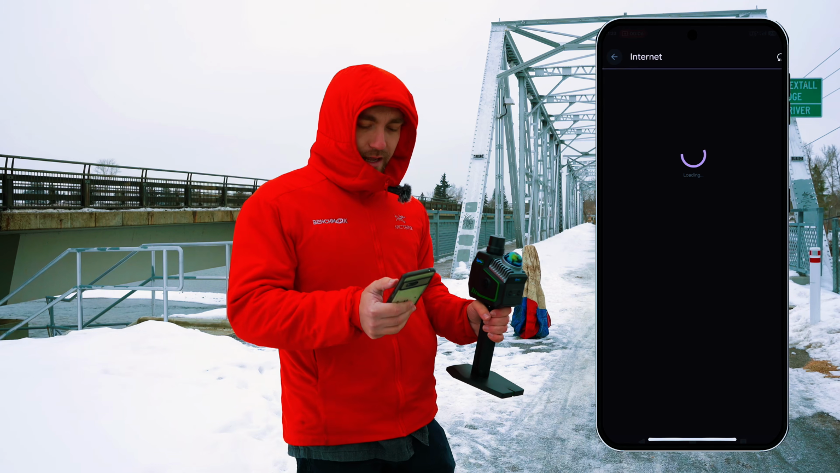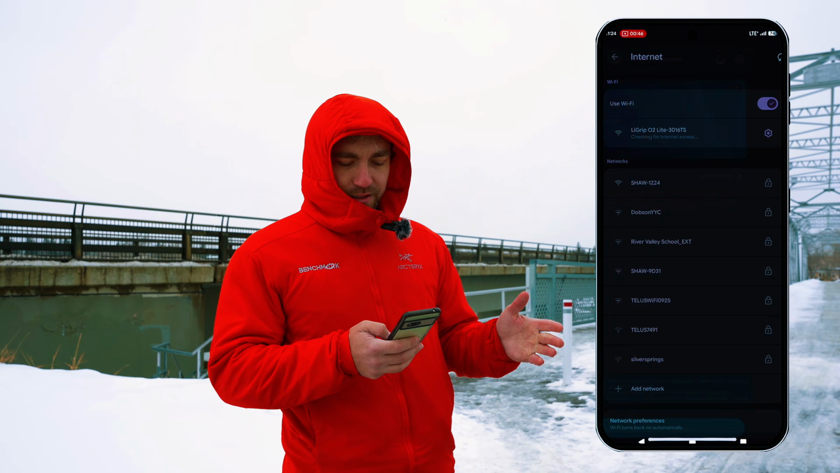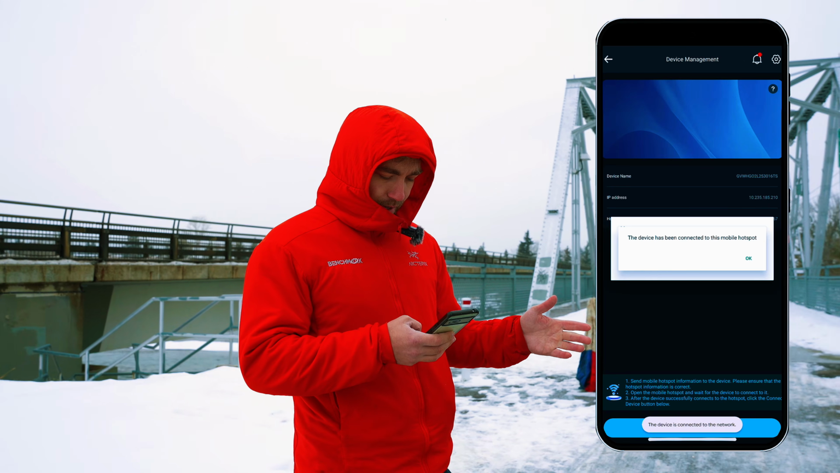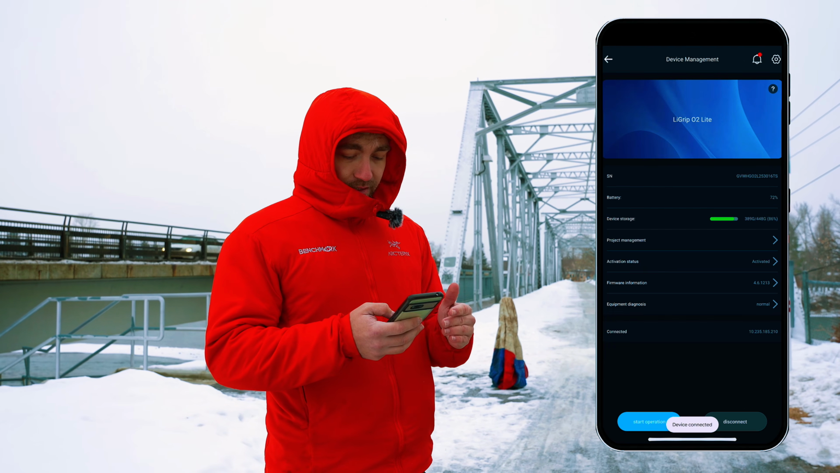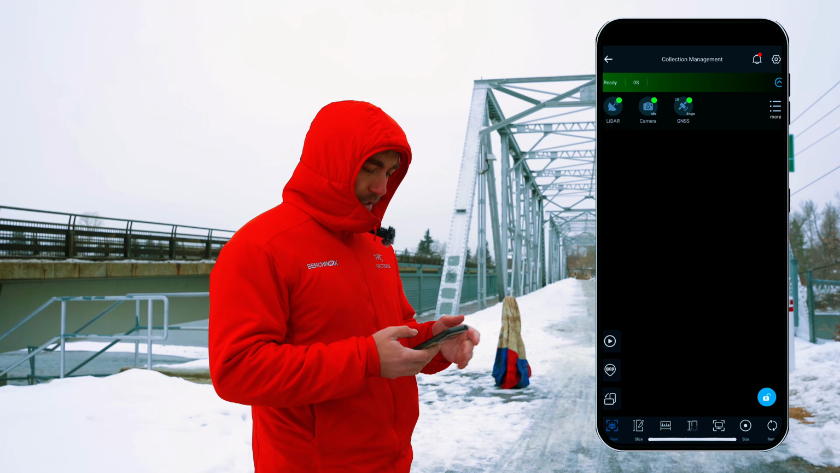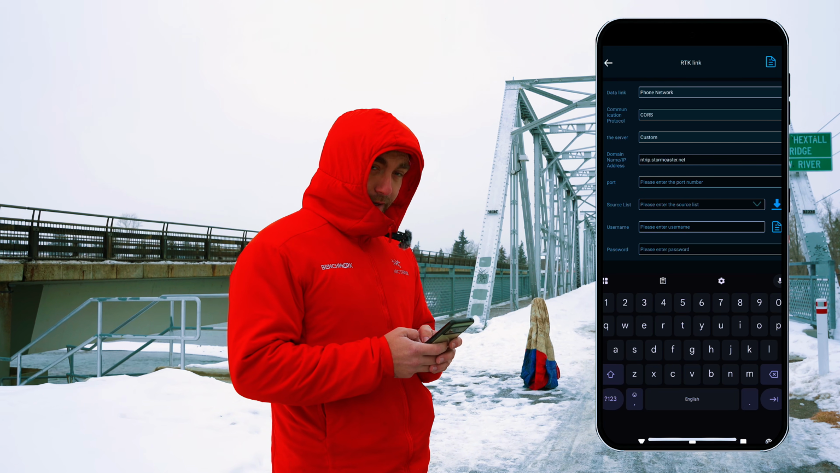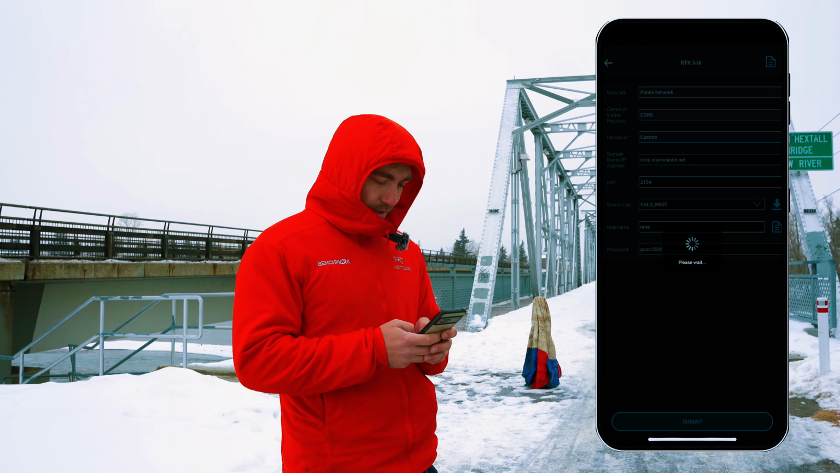Okay, so all I got to do to get this set up is in the Green Valley app here, I just connect to the Wi-Fi of this device. Okay, and then I just connect to my phone's mobile hotspot and I hit connect device. And now once it's connected, it gives me a little status report. Hit OK, start operation, and then I go to RTK link. I just type in my RTK or my NTRIP information here, and then we'll be good to go.